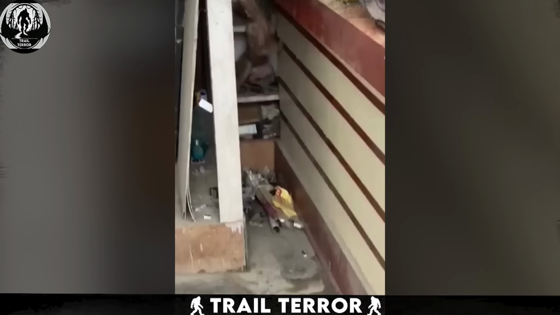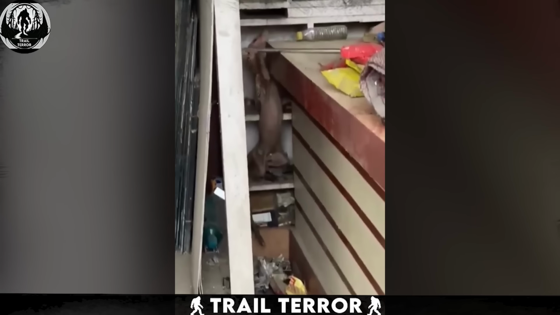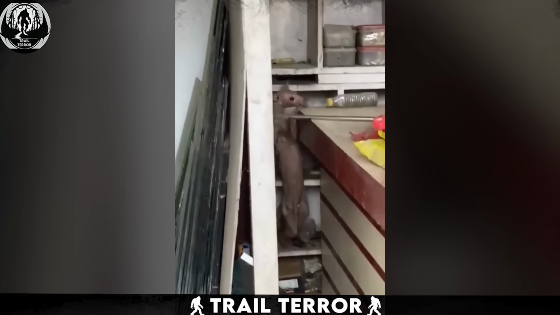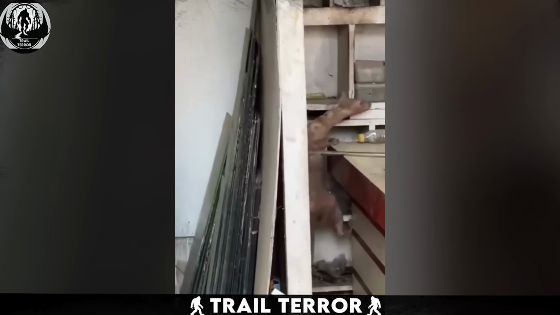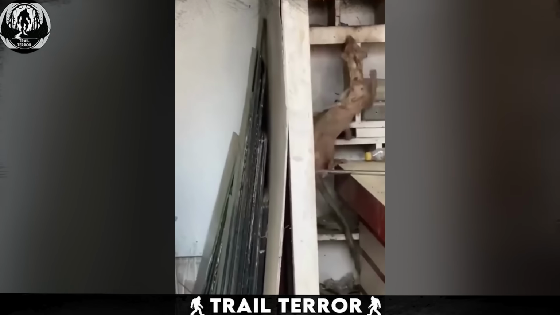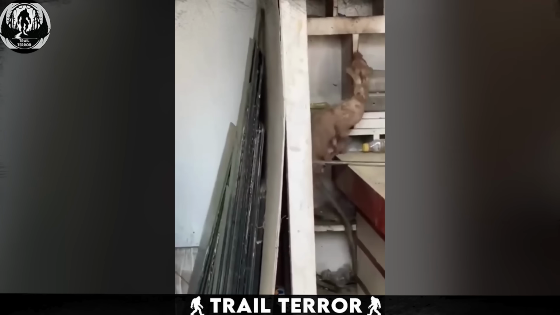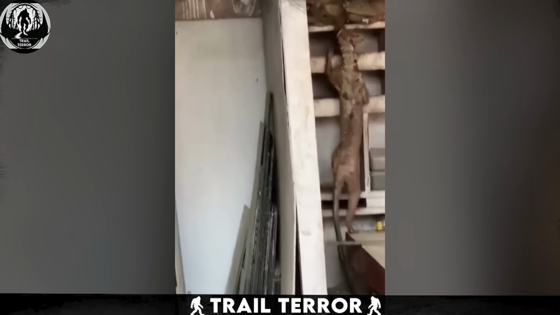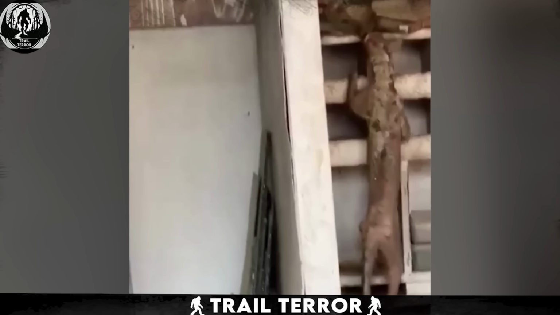The footage you just witnessed was recorded in a glassworking shop in Bihar, India. In the video, we see a weird creature resembling a large rat skulking around the shop. This creature is both creepy and intriguing, with its hairless body and pitch-black eyes. It moves with agility, effortlessly climbing up shelves within the shop. Its long neck and elongated body add to its unusual appearance.